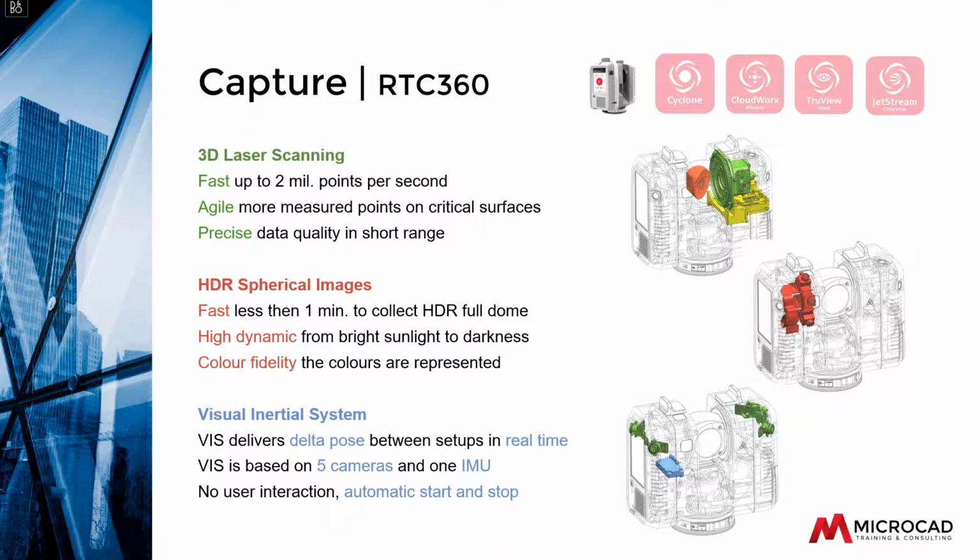There are 3 resolution levels that you can choose from, and a medium resolution scan would take about a minute to finish. So very, very quickly. It provides a scan as a dome, 360 degrees around the scanner, wherever that setup is, so all around except below the scanner itself, where the tripod usually is.